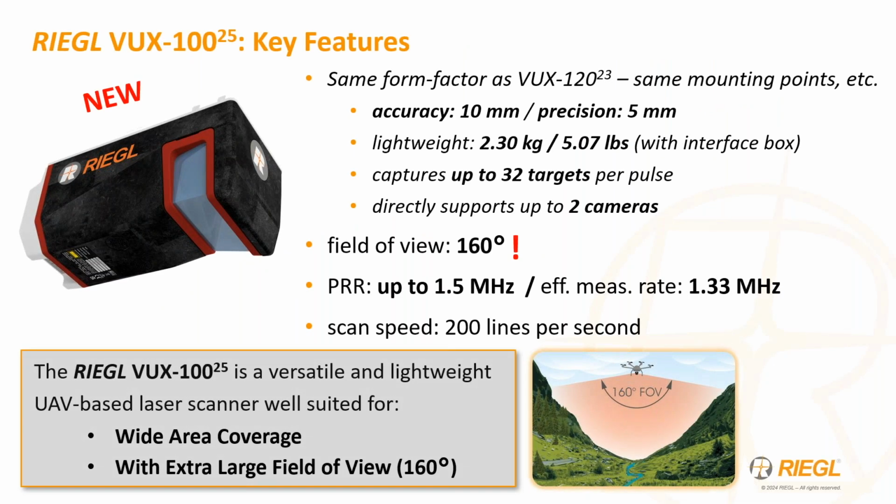The new VUX 100 is very similar to something that you probably have seen before. It is the same form factor as our well-established VUX 120 system, same mounting points and everything. That includes the same accuracy, the weight at 2.3 kilograms, same number of returns that it can capture, and of course supporting the number of cameras.